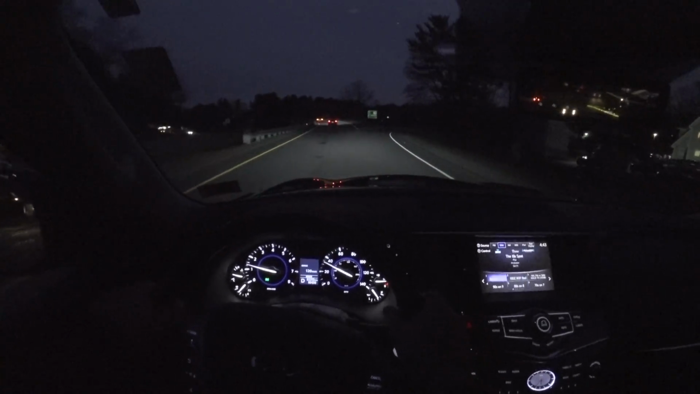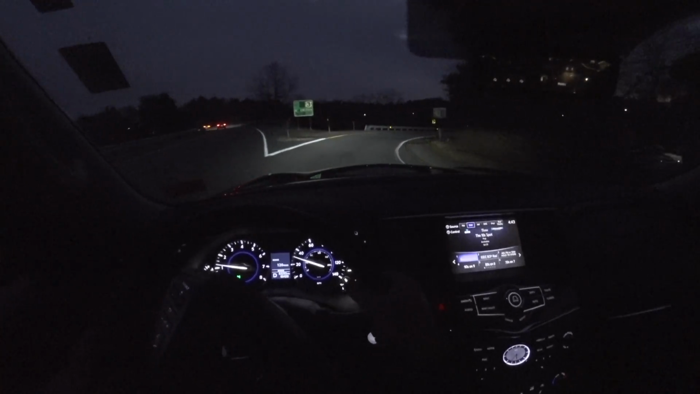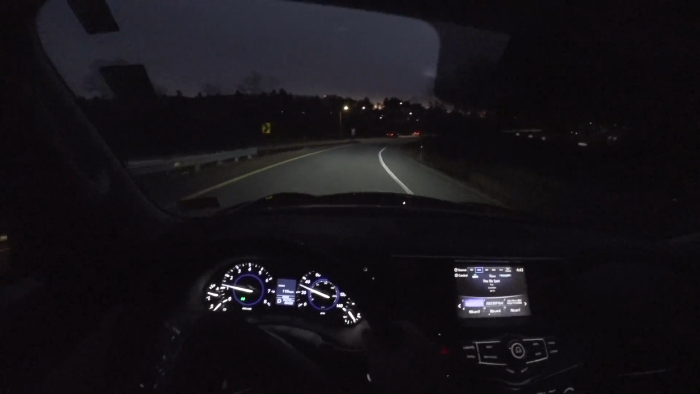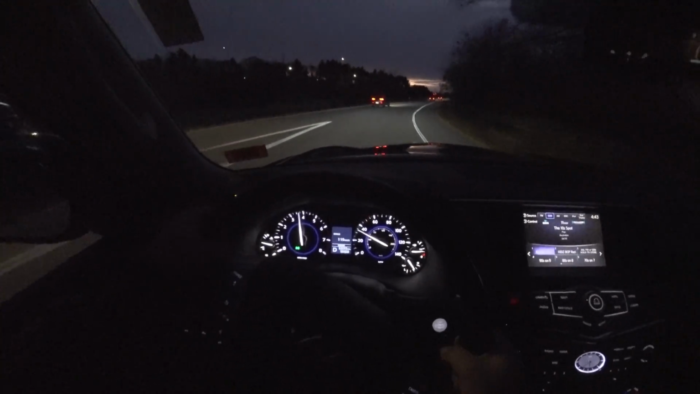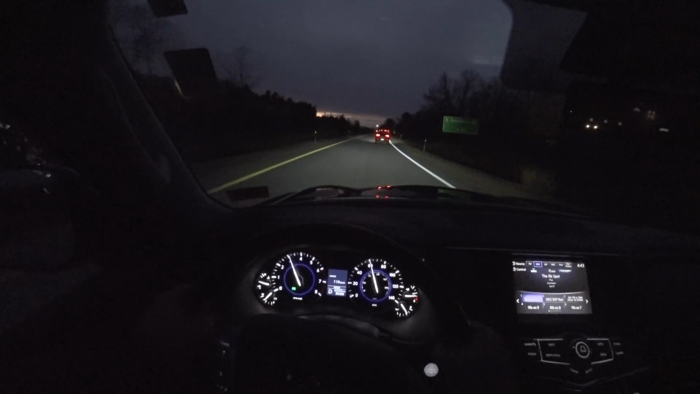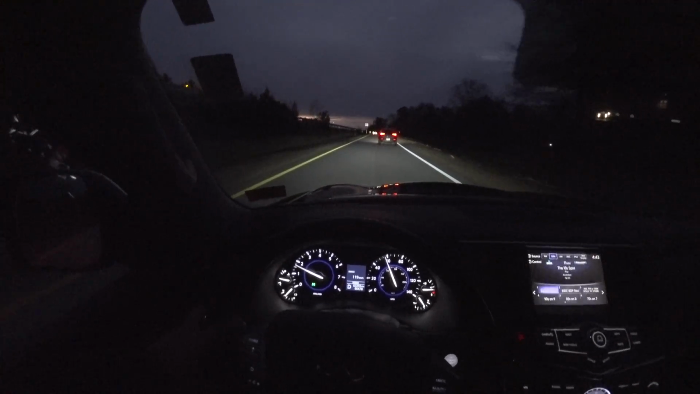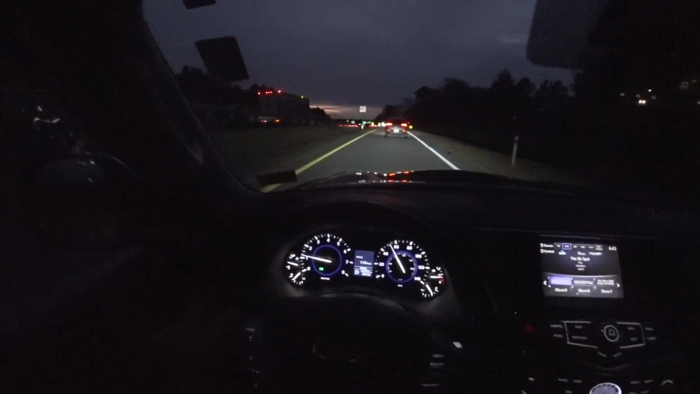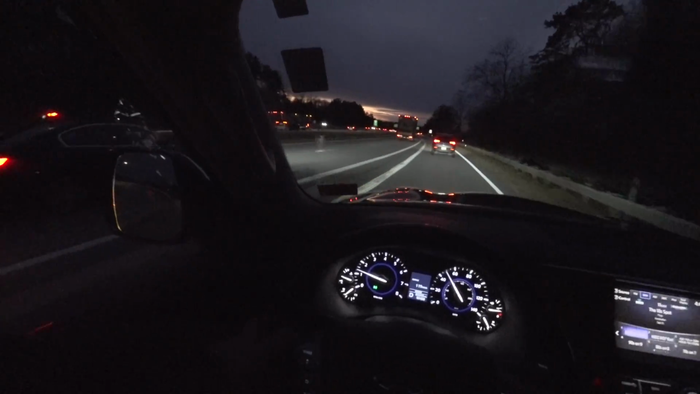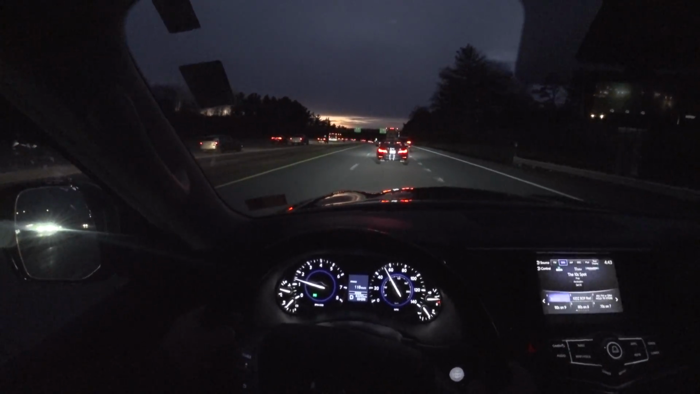Now you can see these adaptive headlights at work, illuminating the corner as we go around. Once you drive a car with adaptive headlights, you never go back. I should say never want to go back. It's a game changer. It really is, especially on hairpin corners or back roads. It just allows you to see so much more.